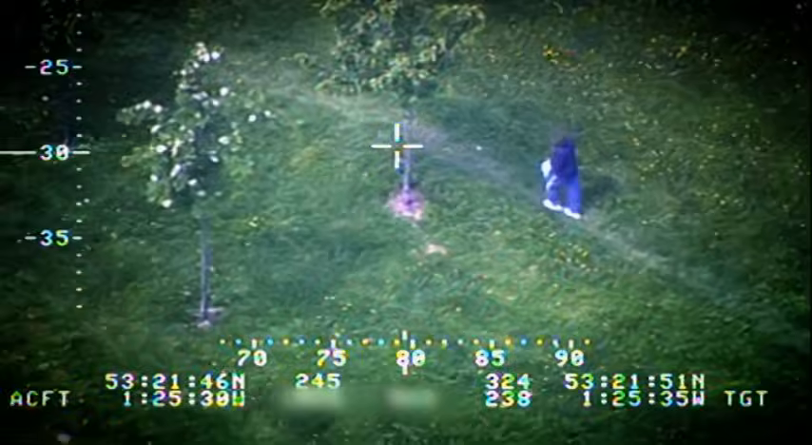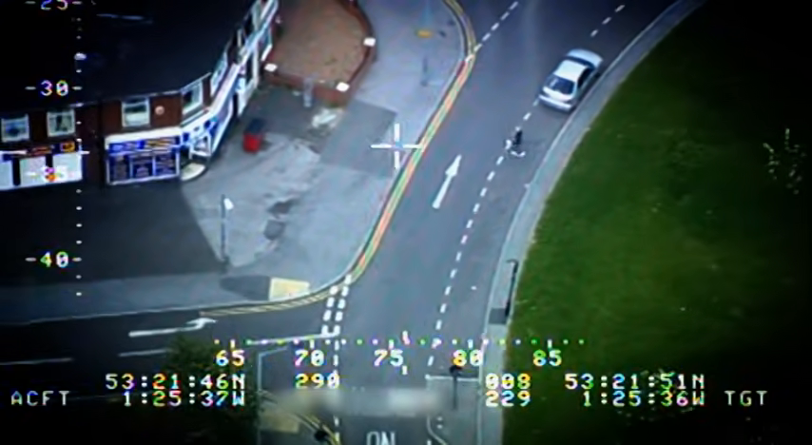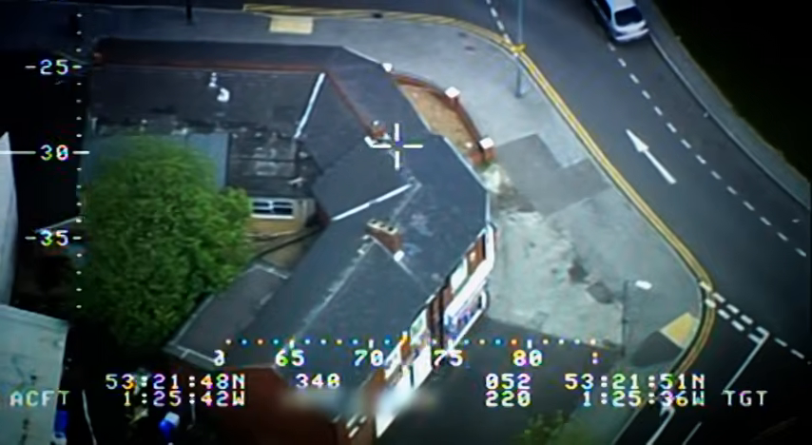Caught on camera is one of the men, acting as if he is an innocent member of the public out for a stroll. And thankfully, just as the officers on the ground were about to lose sight of them, we picked them up on the camera. So we followed them to ultimately what the destination was.